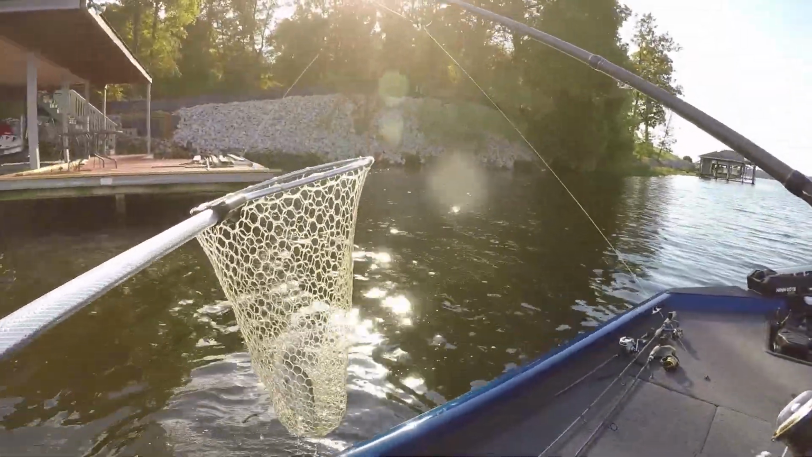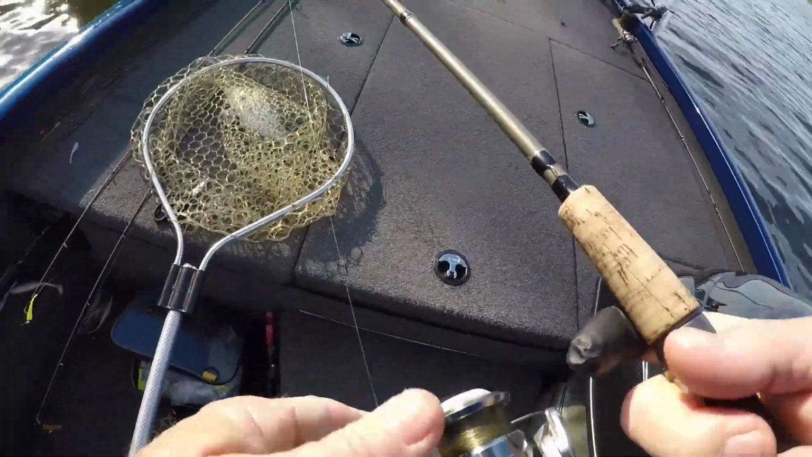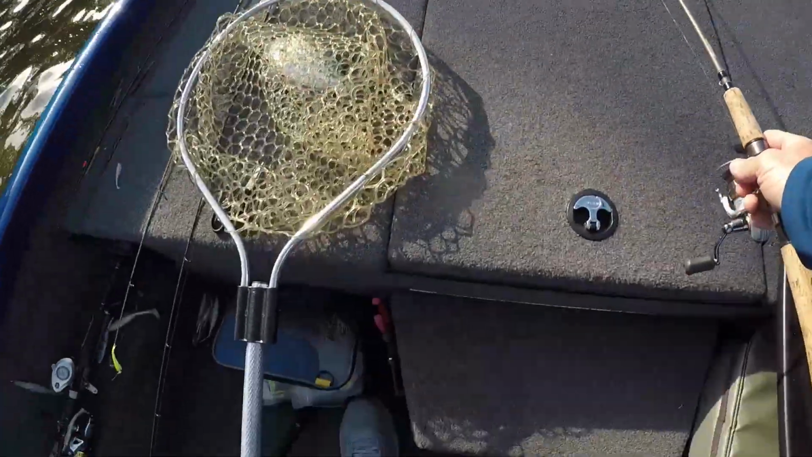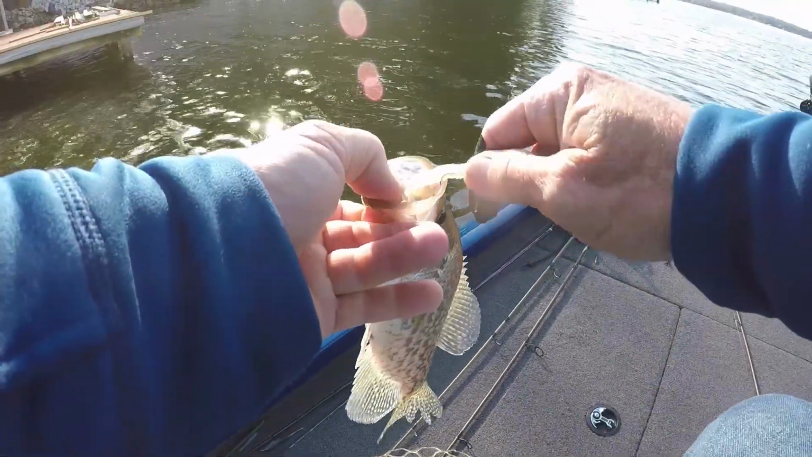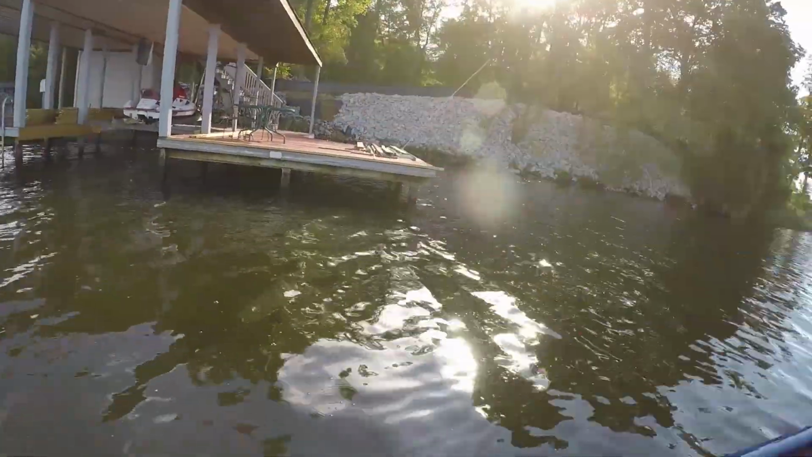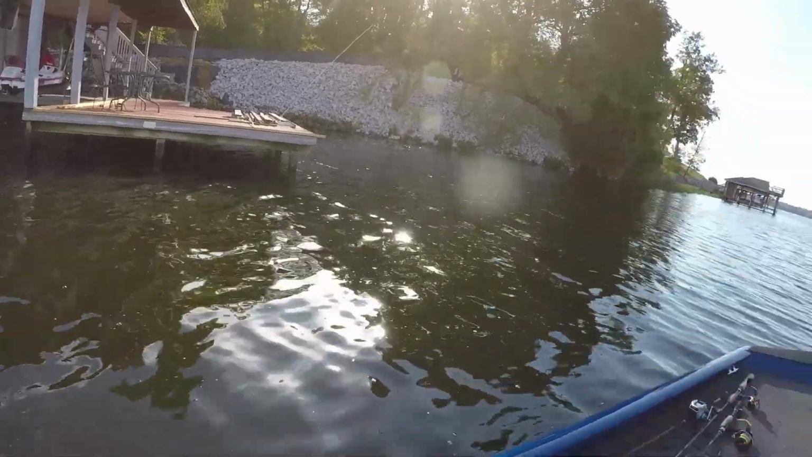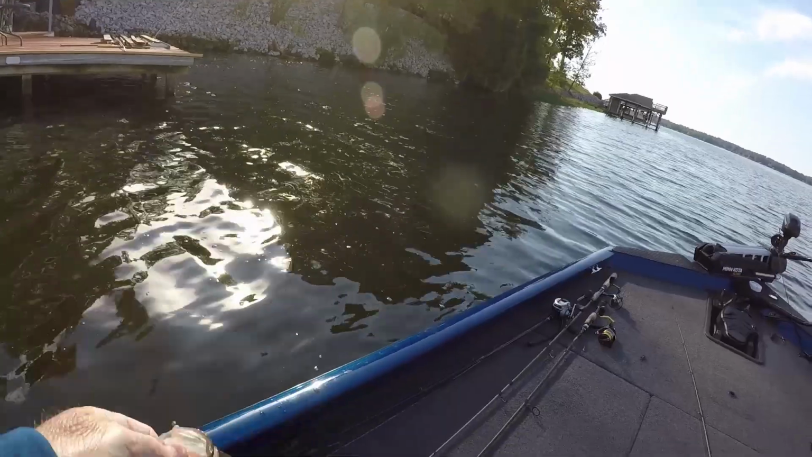I'm gonna be honest with you. They're hard to catch today. It's been half an hour from the other one. I done switched docks on you. Like I say, they're scattered. There's like 4 in front of this dock right here, and there's like 4 over there on a stump or something. I don't know if they're crappie. But I'm gonna tell you what, they're nice ones, aren't they? Isn't that a nice crappie?